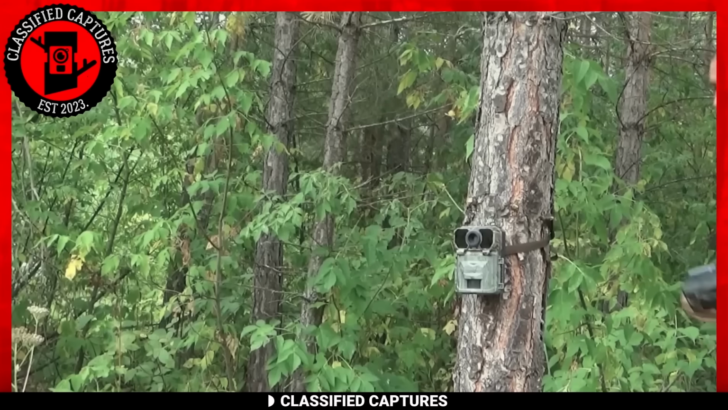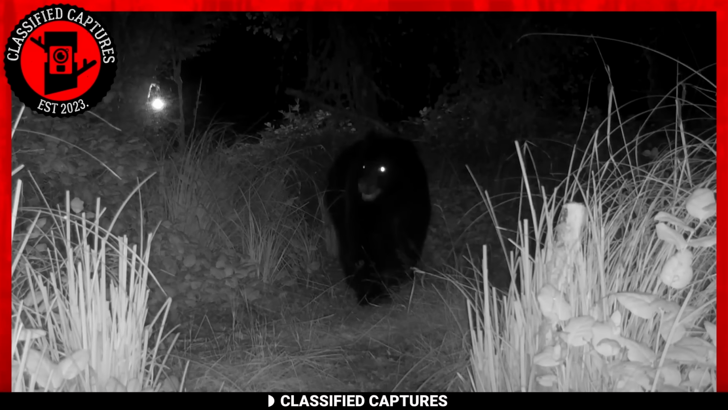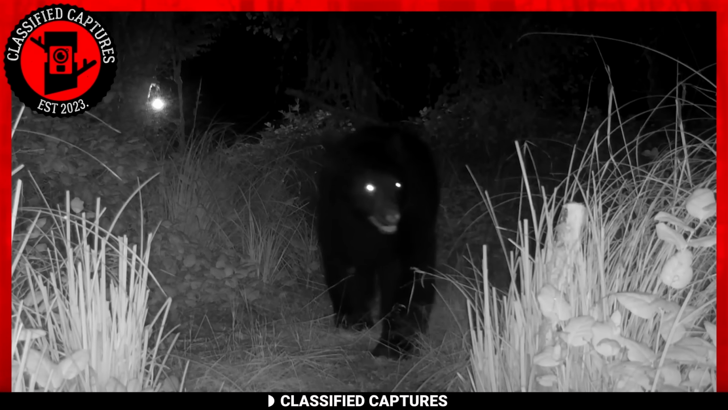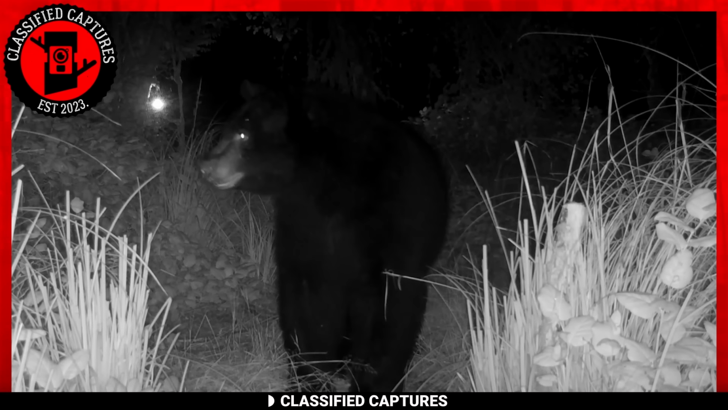Still on bears, not everyone is this lucky. Not many trail cam owners can boast of this. This trail cam has just captured a bear in its full glory. This seemingly black, well-built bear has been rumored by all who live in the vicinity to roam the area.